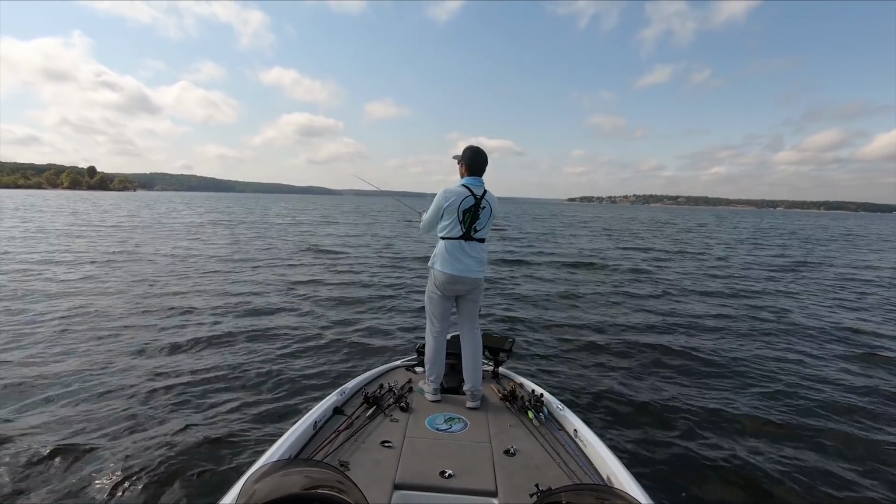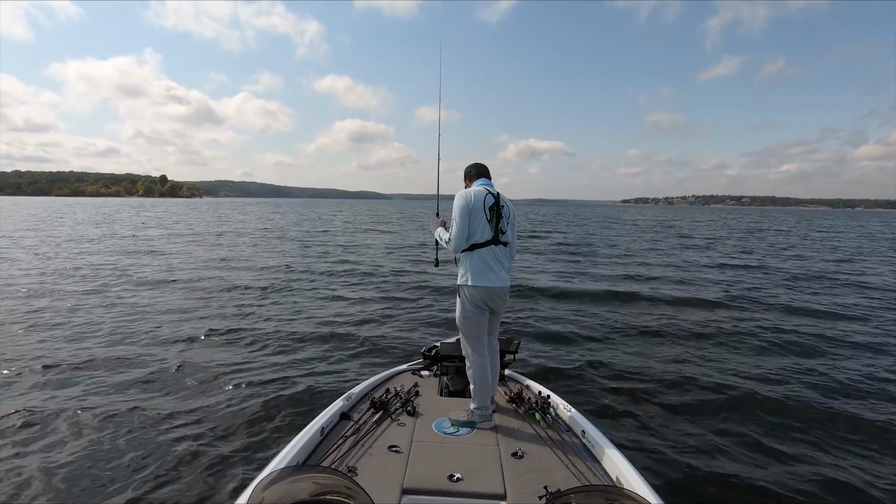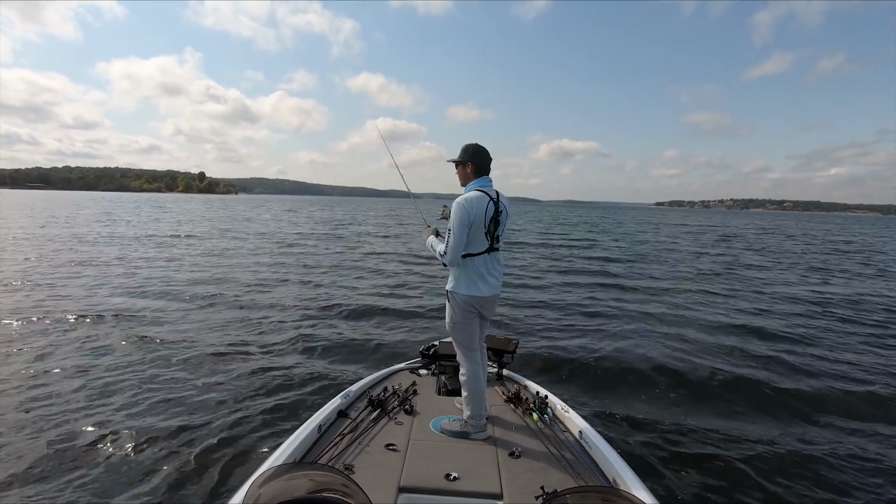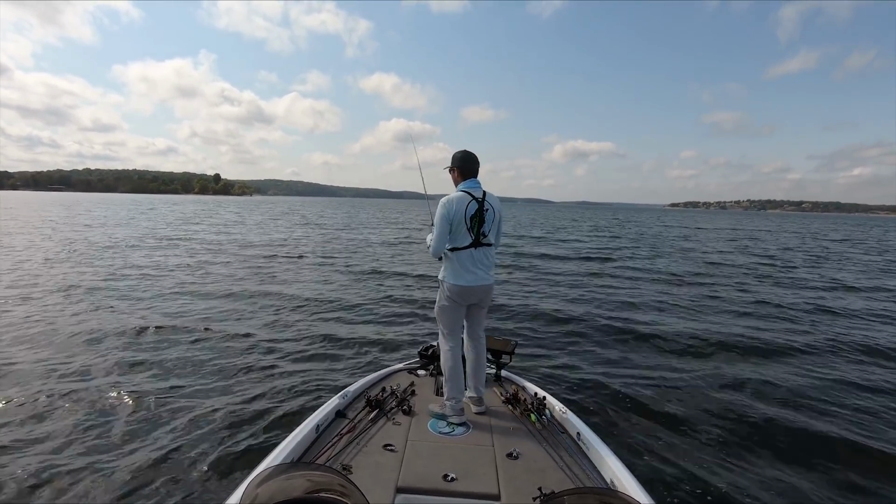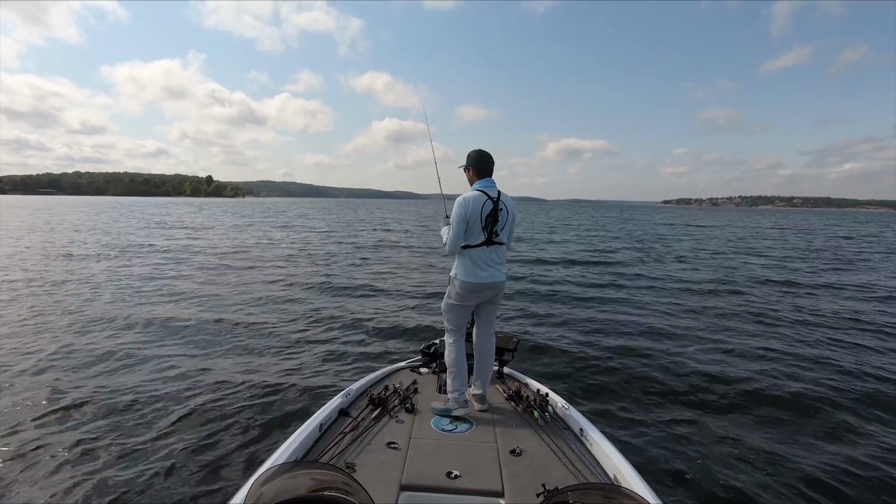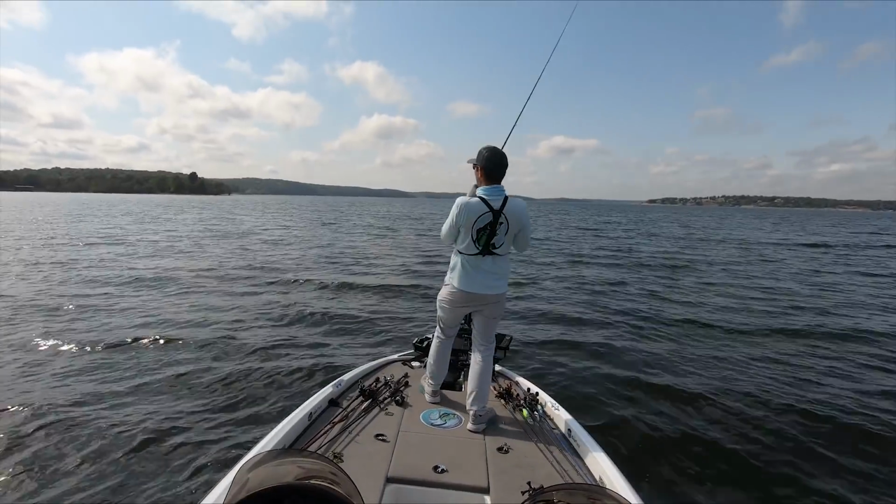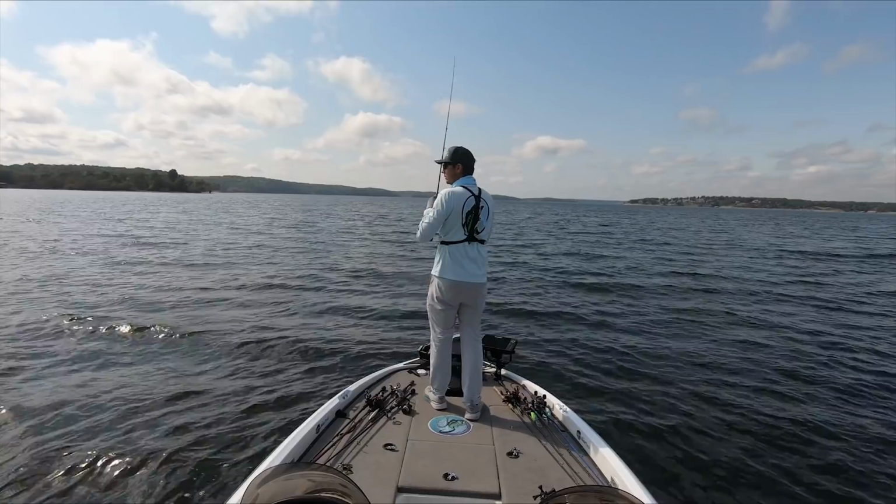That fish ate it as it was sitting on the bottom, not as I was hopping it. And so there just might be a good concentration of fish here. I got a bunch of baits to throw down there as well, but while they're eating this jig, I'm gonna keep throwing it. And then I have a lot of different things to throw down there if they stop eating this. So this could be a good spot right here. Oh, golly. Thump that thing.